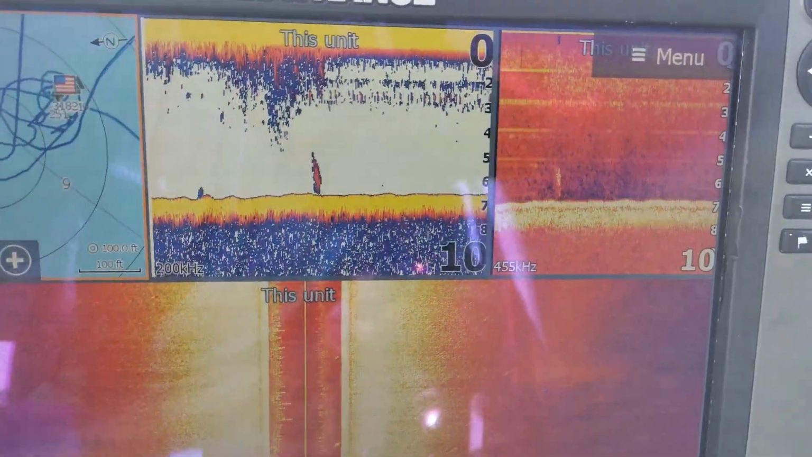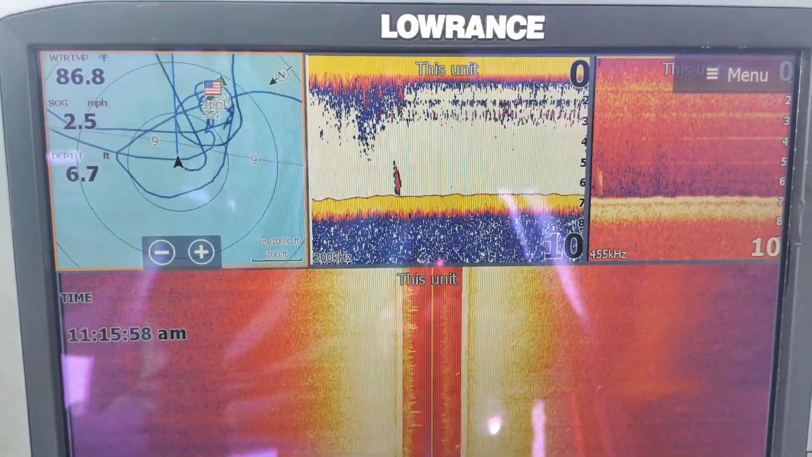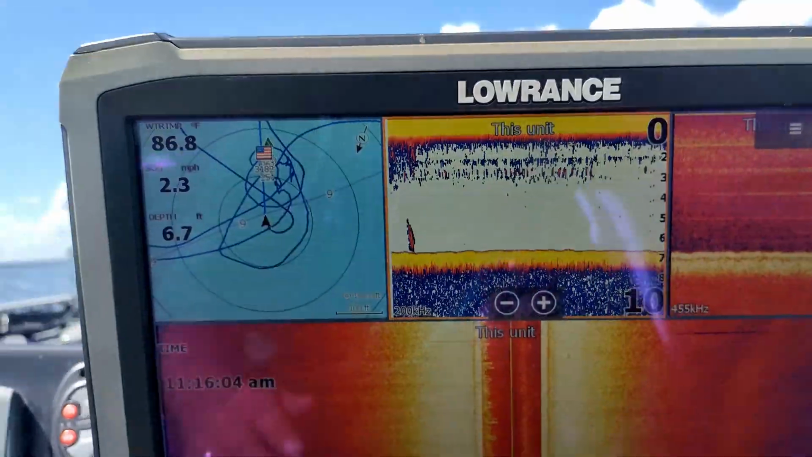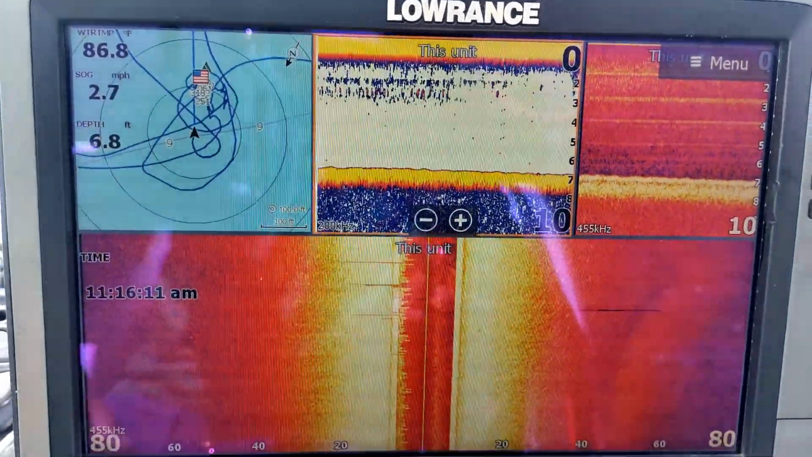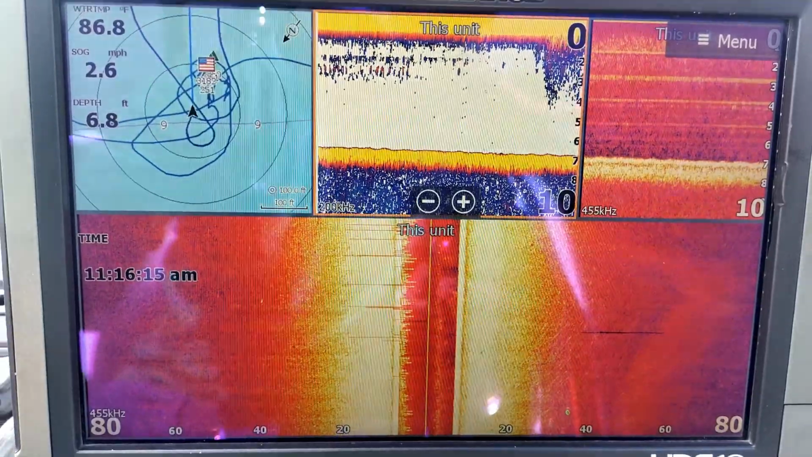All right, guys, we're about to scan down the side of this brush pile. I'm going to show you what it looks like, and it's on shell too, by the way. This is super gnarly shell. We're going to scan down this pile. I'm going to hit it on my side scan so you can see what it looks like, then I'm going to come over top of it with the 2D and down scan so you can get a look at that.